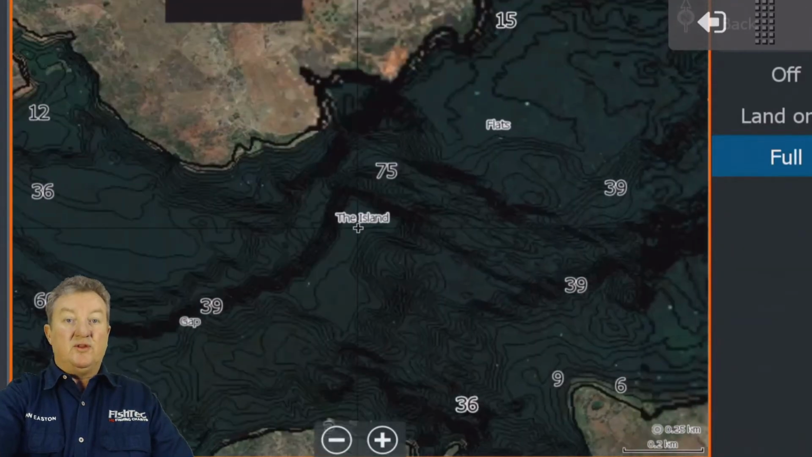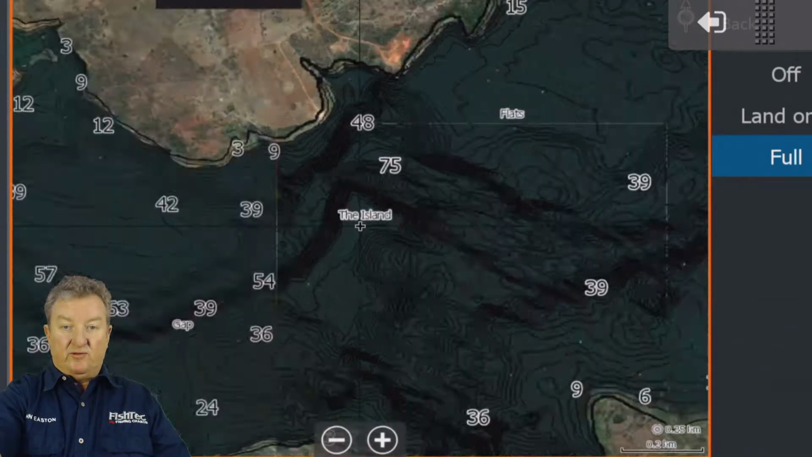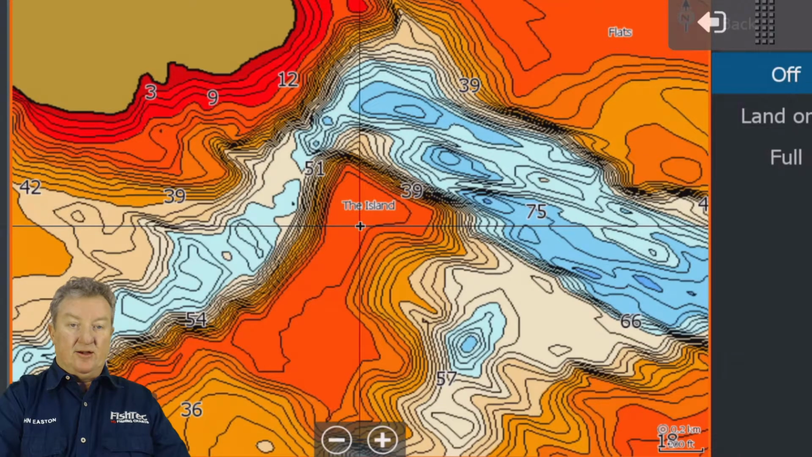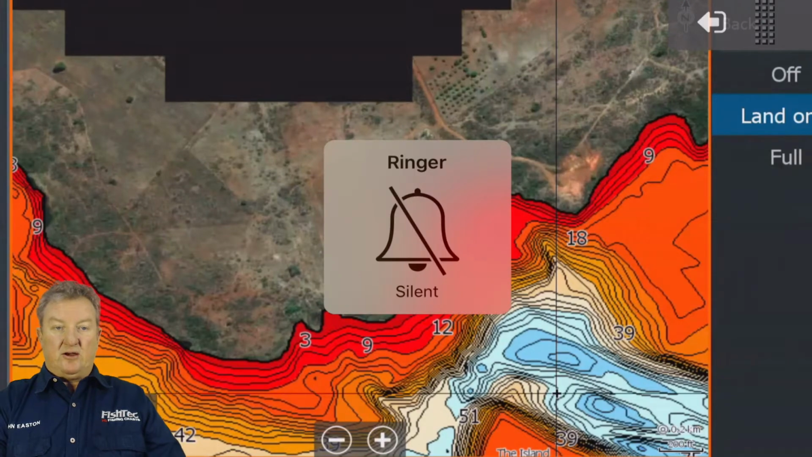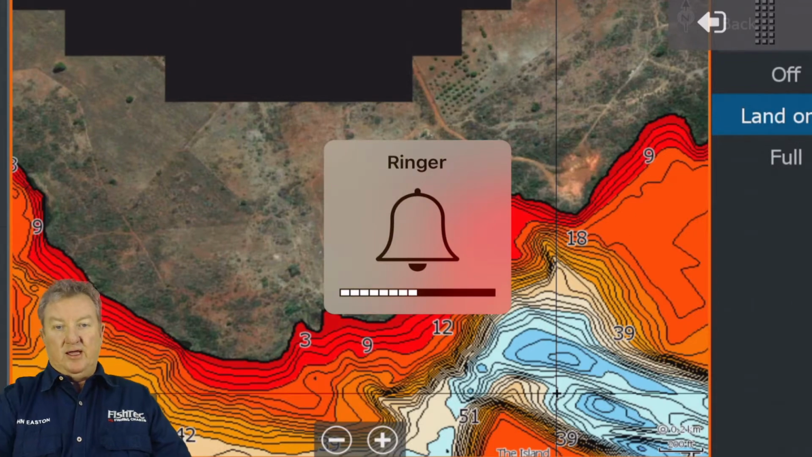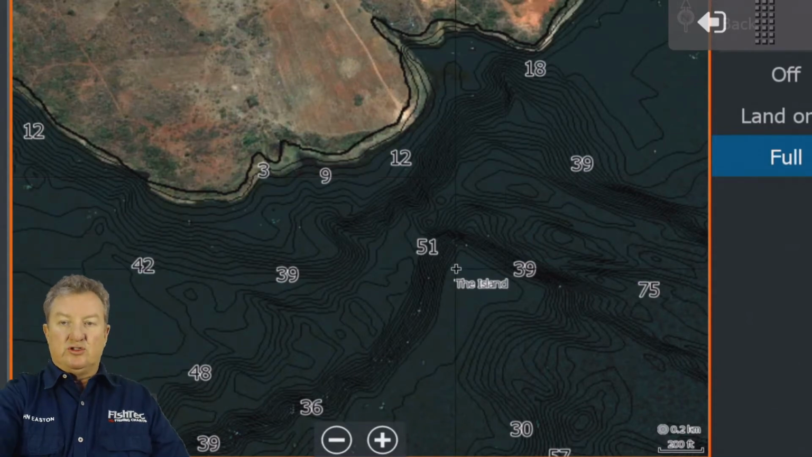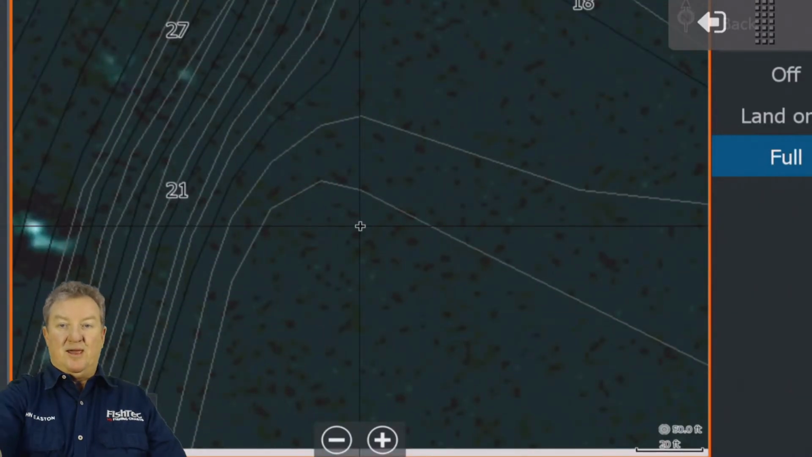There, on the satellite chart, is the sort of satellite background that we've got. And remember, if you put your photo overlay to off, which is just the contours, and then go to land only, you'll have the satellite imagery in the background outside of the contour area, which means land only, obviously. And then you've got full, which will take the isobaths, the colors, away, but it will leave the contours there. And if you zoom in, yes, the 1 foot contours pop up as well.